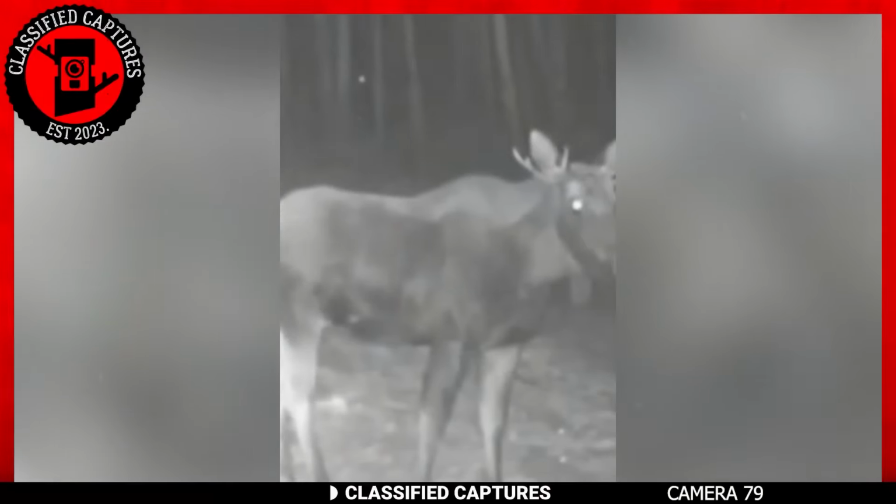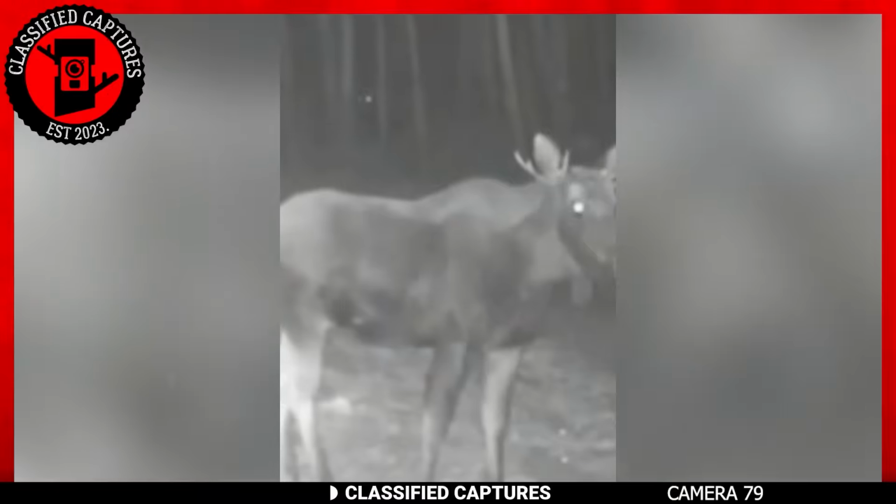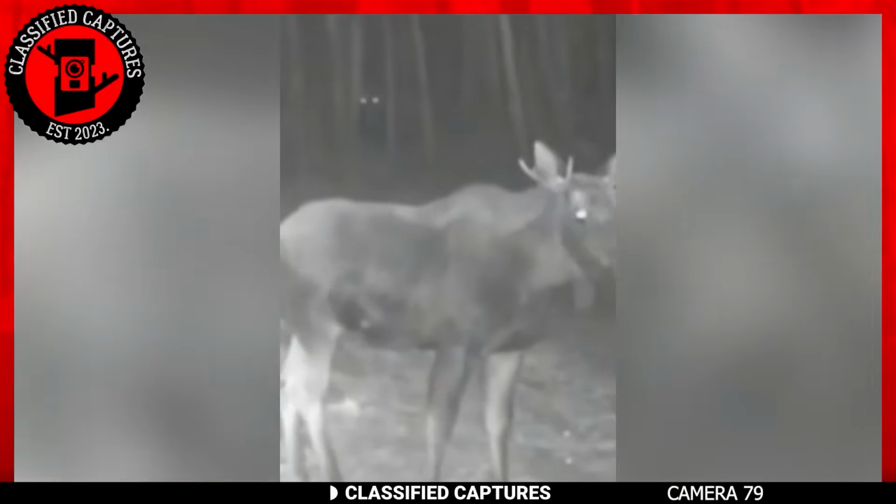I was initially tempted to think a predator was stalking the moose, but what kind of predator moves that fast? None that I'm aware of. Could it be something more? Could an otherworldly creature have been stalking the moose and forced it to a halt where it stood? Could the creature have noticed the camera and concealed itself in the bushes? We can never say for sure, but I do think that it's a possibility.